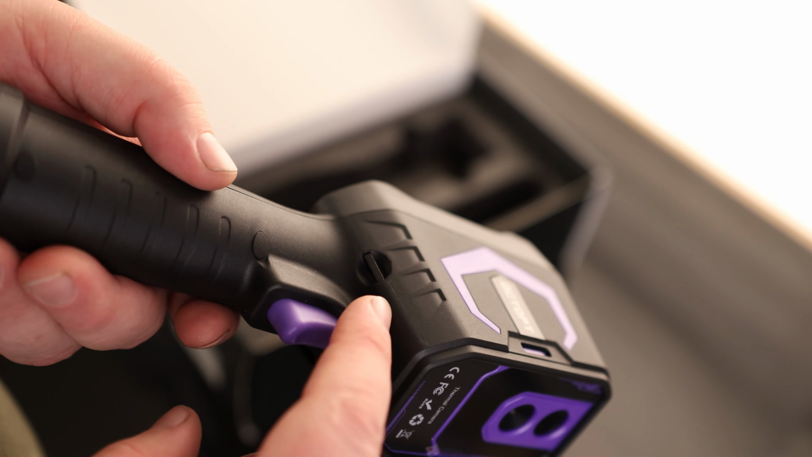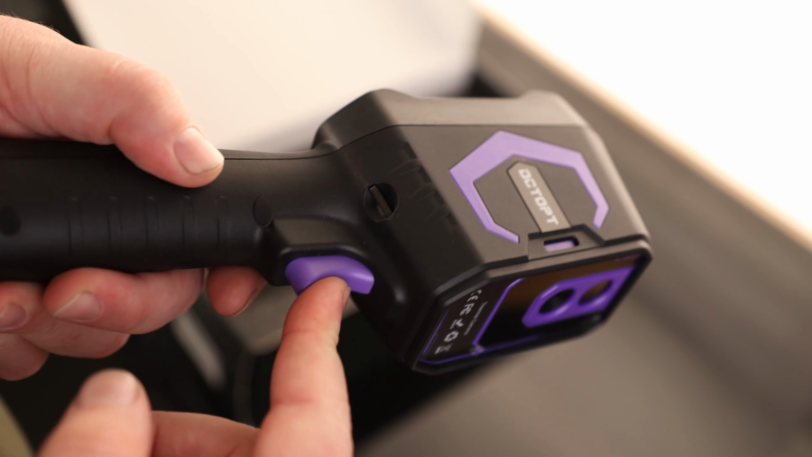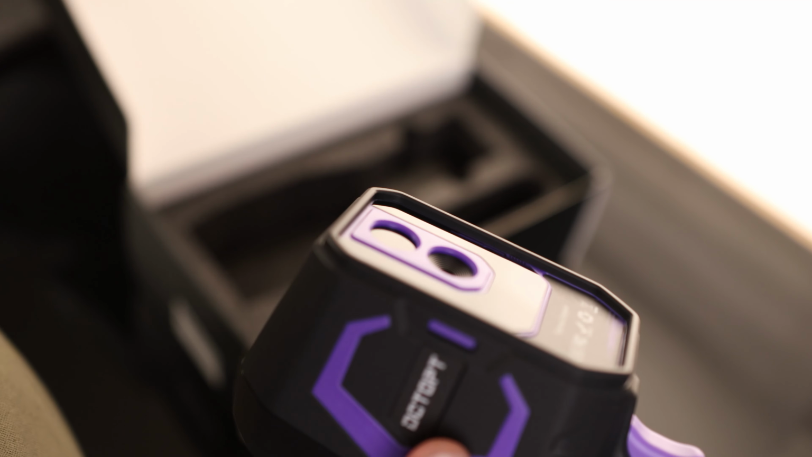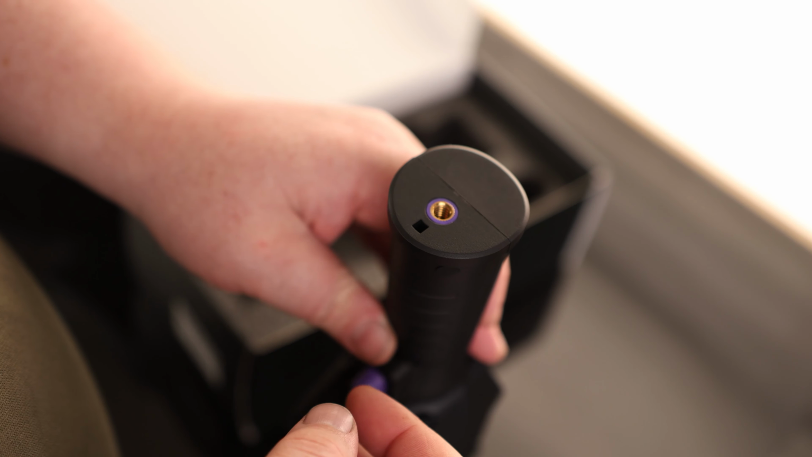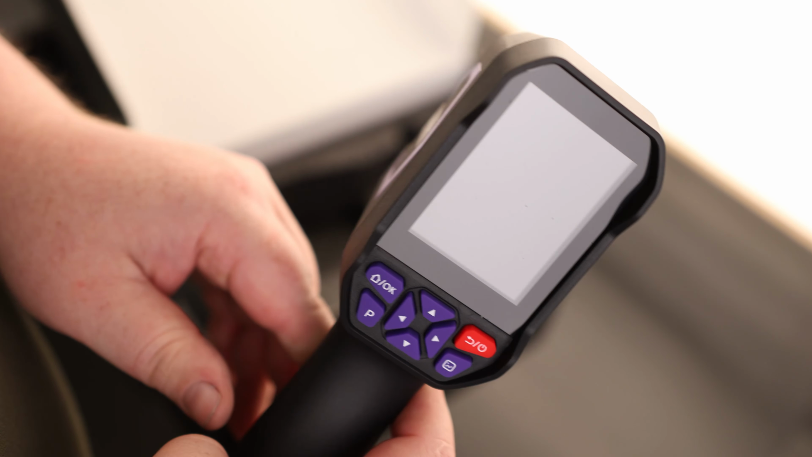So here it is. Got a very nice purple on black look on it. Looks like we got a spot for a tether there on the side. It does have a trigger. We got our two cameras there on the front. It does have a 1/4-20 on the bottom, so if you want to, we can set that guy up on a tripod and just have that thing standing so we don't have to hold it.